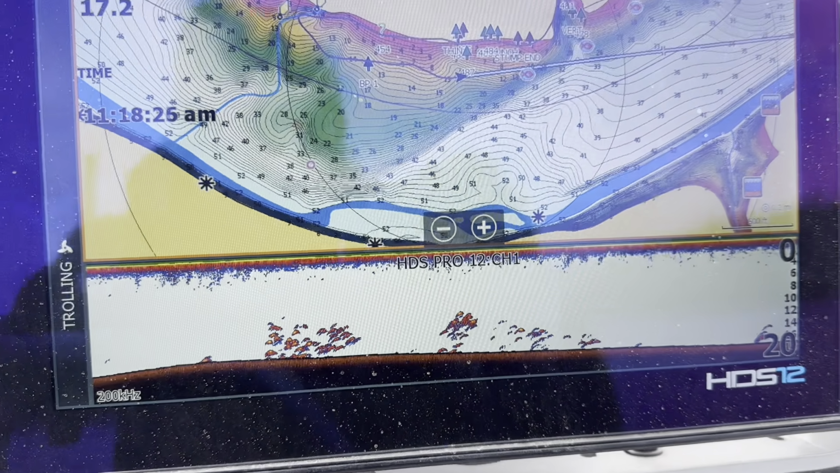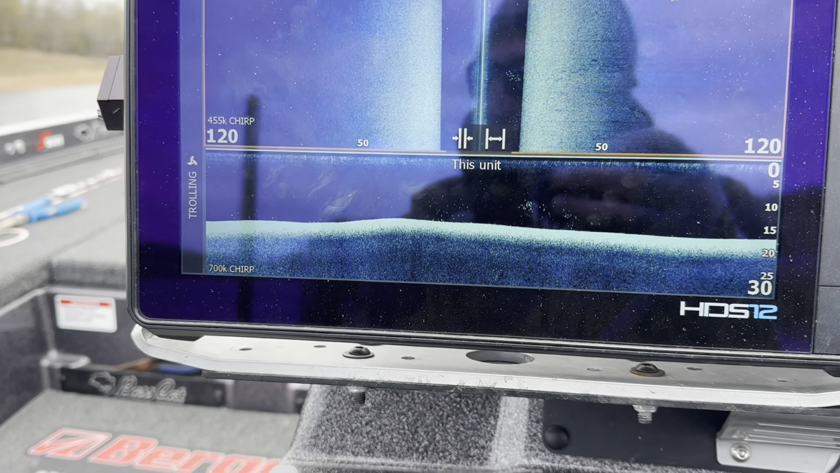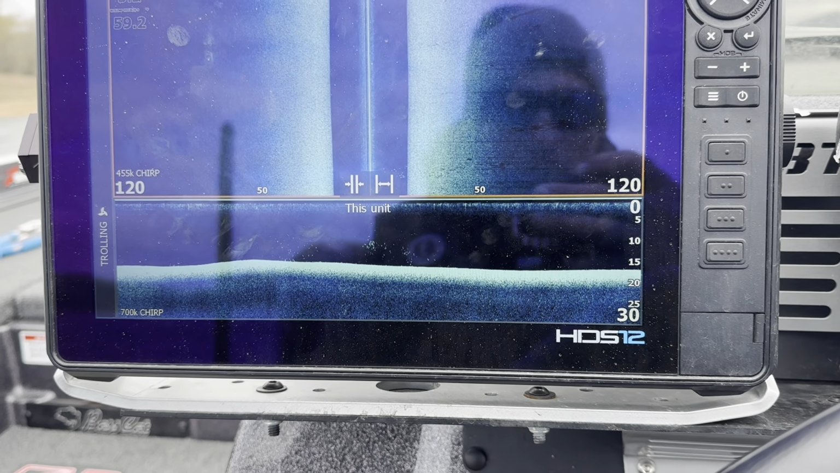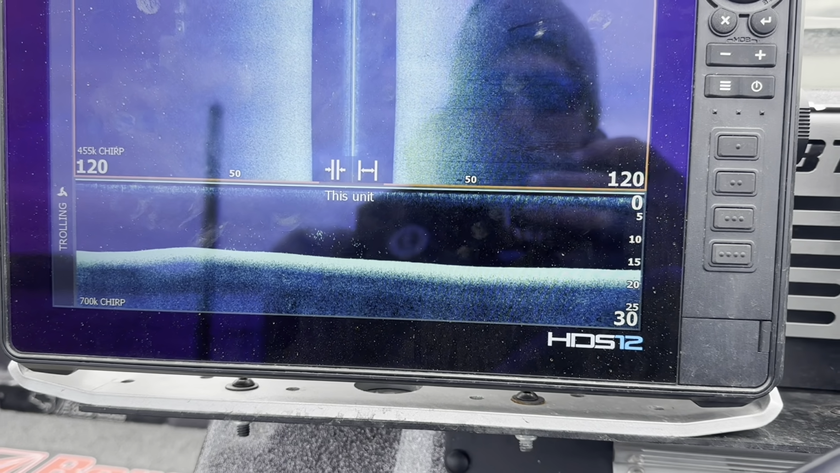But what I'm doing, I'm just kind of idling these flats, looking for some submerged wood and that sort of isolated stuff. Something they can be pre-spawn on, staging on. I'm just going to take you through. We're going to ride around here for maybe 10 minutes or so, maybe a little more, a little less. And I'm going to point out what I'm looking at as we go.